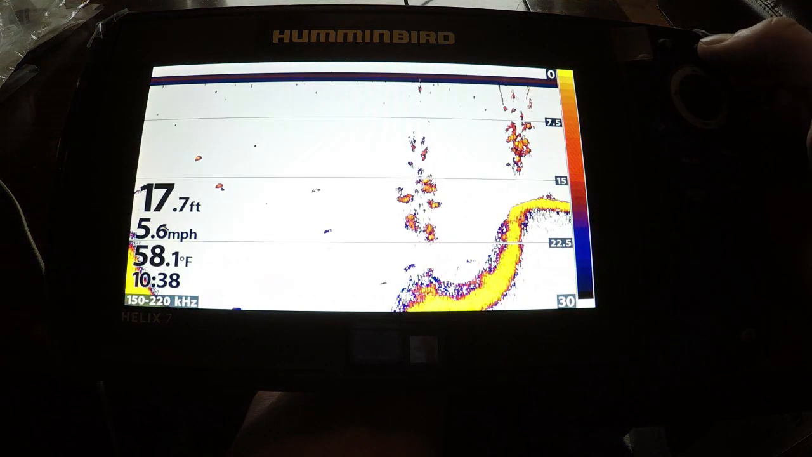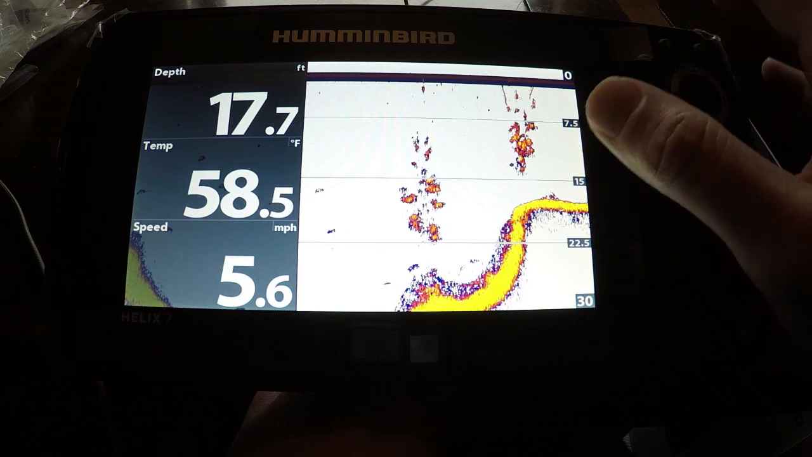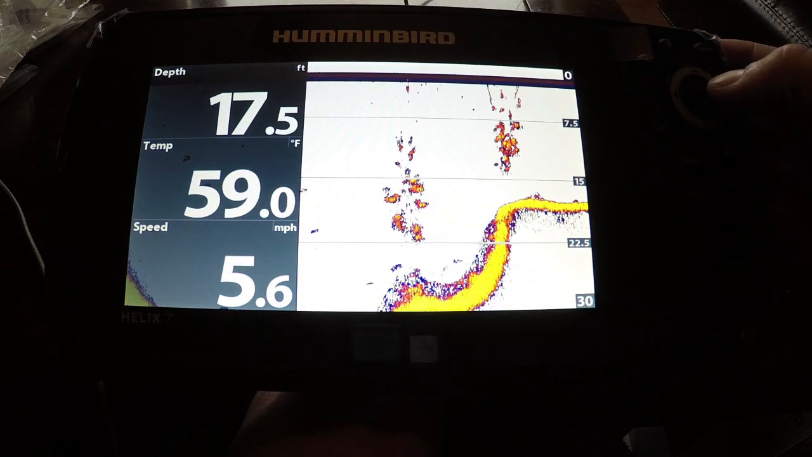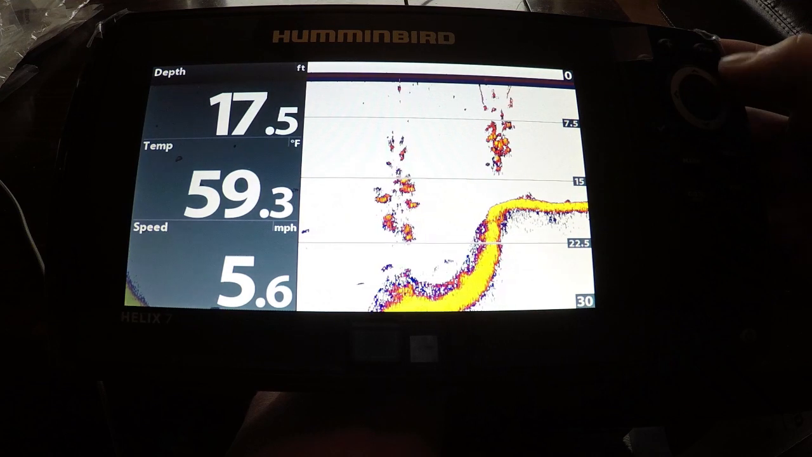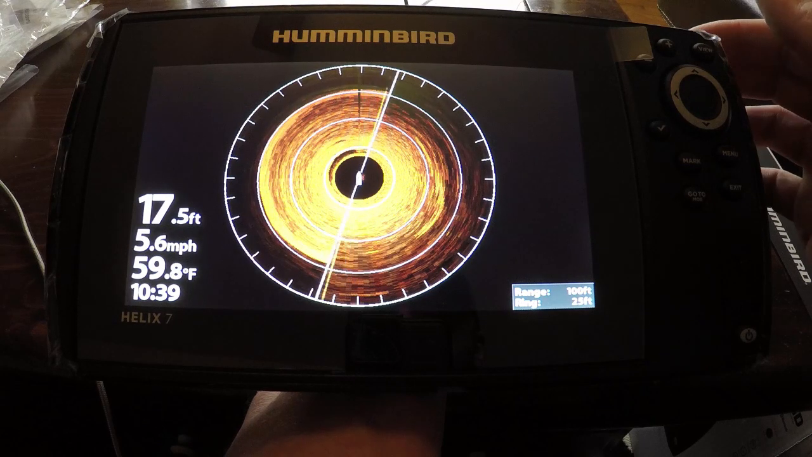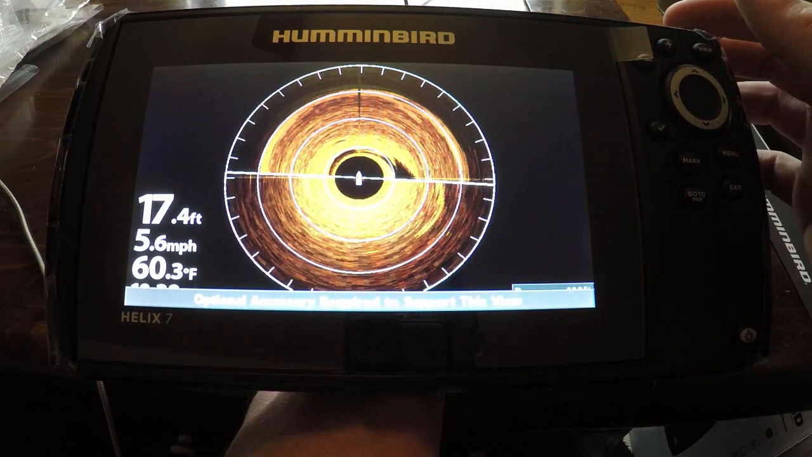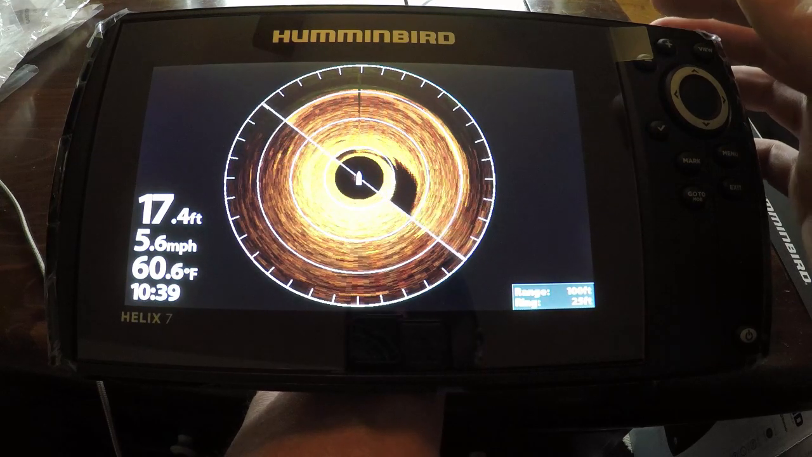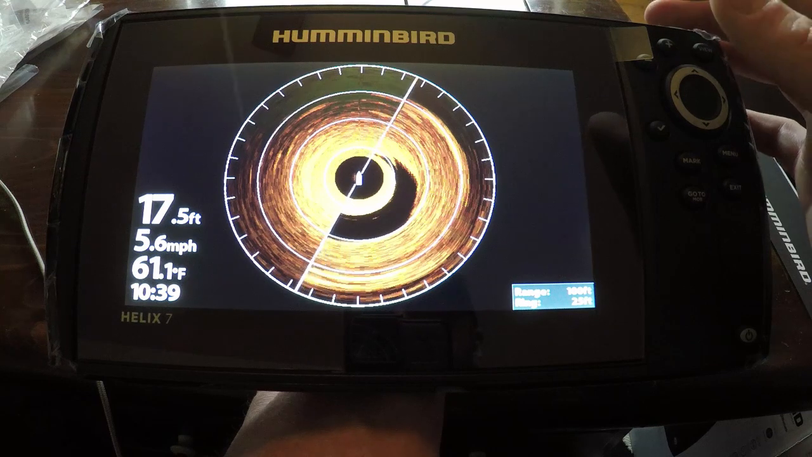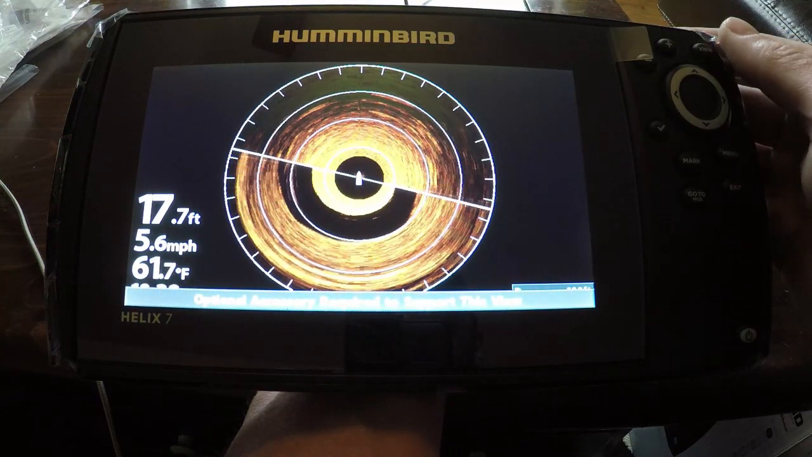Now we're just going to hit this view button a couple times, just go through some of these screens. This is the 2D with your stuff there on the left, your depth, your temp, and your speed. Go ahead and hit that once more. This is the 360 imaging, and that is something really cool that hasn't been available on the 7-inch units before, is this 360. And if you had a unit that was hooked up to Mega 360, this is going to be Mega 360 capable on this unit.